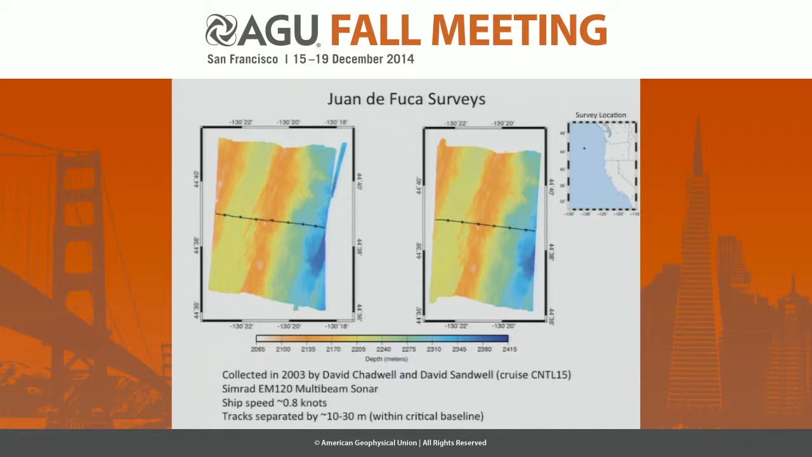Now, these tracks are, in addition to being special because they were collected at the slow ship speed, also separated by about 10 to 30 meters in space. So they are very closely repeated in addition to being slow, and they were taken about a week apart from each other. In addition, the coherence between the tracks is sufficient that not only can we analyze the raw bathymetry data itself, but we also have coherent sidescan data associated with these tracks that we can analyze.